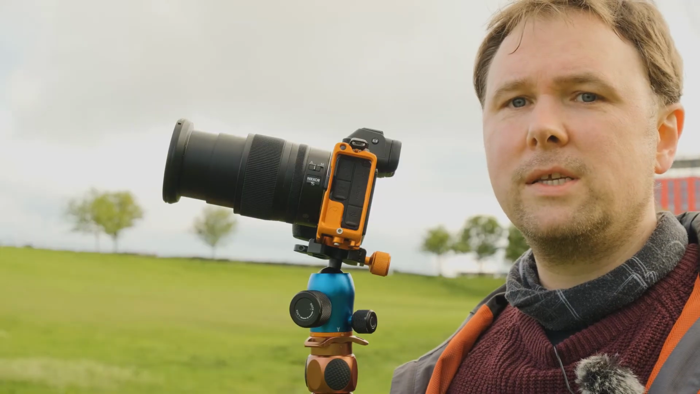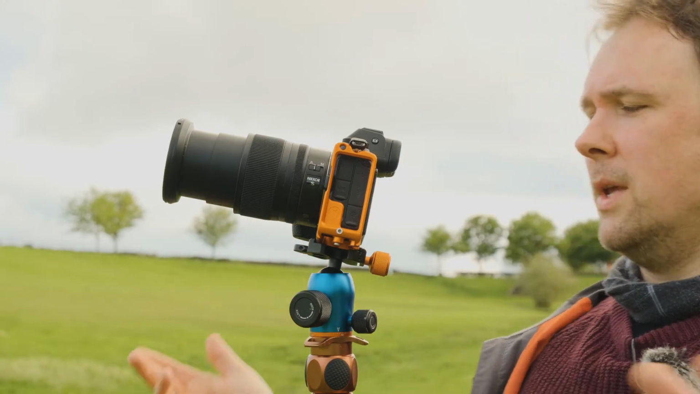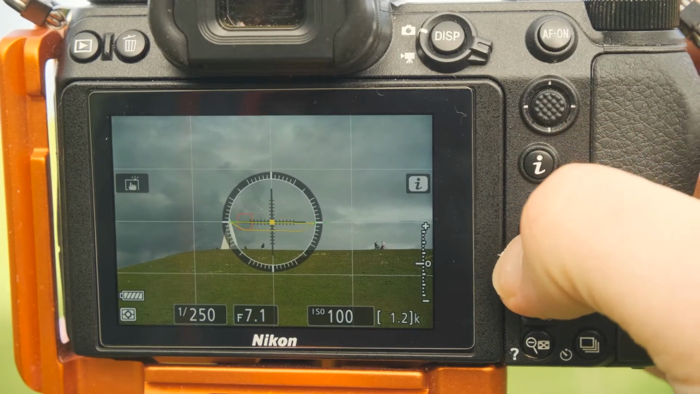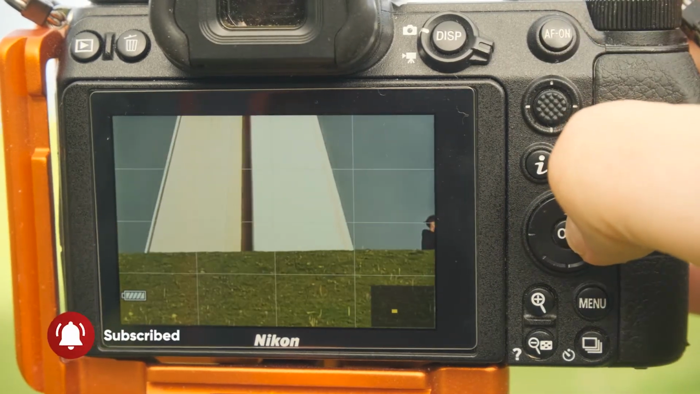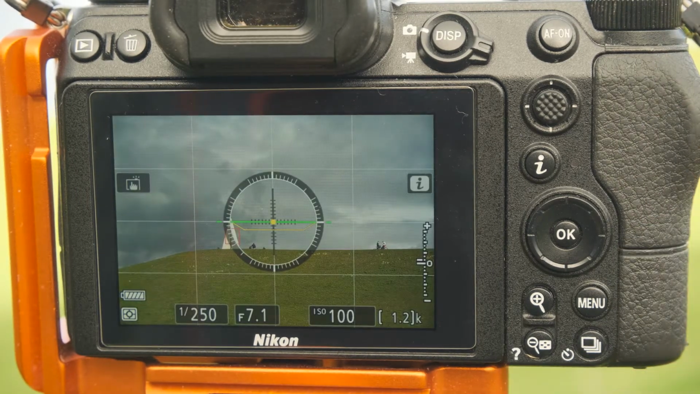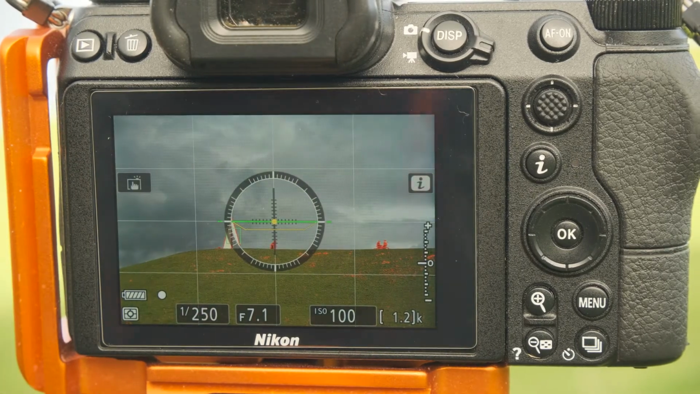So I've pretty much got my shot set up now. I'm shooting at f7.1 and 1/250th of a second, ISO 100. Now I'm going to set my focus. I'm going to zoom straight in on the Light Pyramid and use the autofocus just to make sure this is pin sharp. Then I'm going to zoom back out. Now I know the main subject of this image is going to be totally in focus. Then I simply switch this over to manual, and this way I can't adjust the focus.